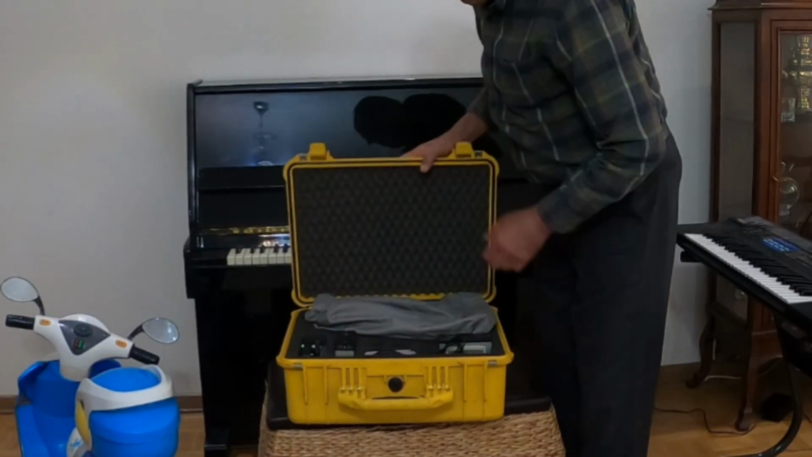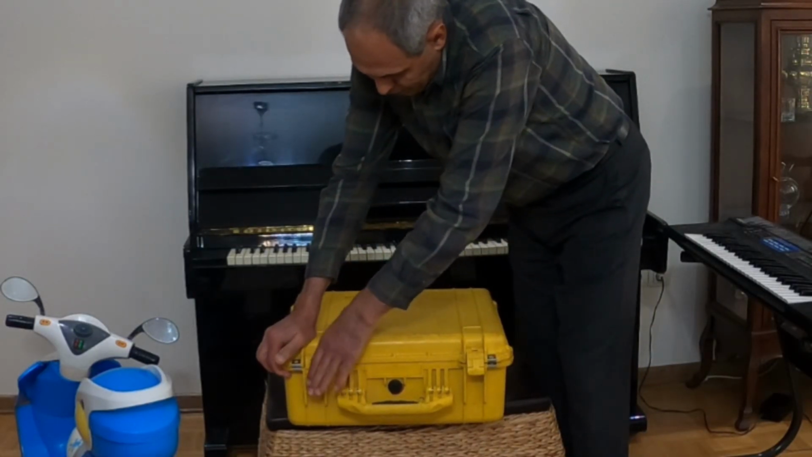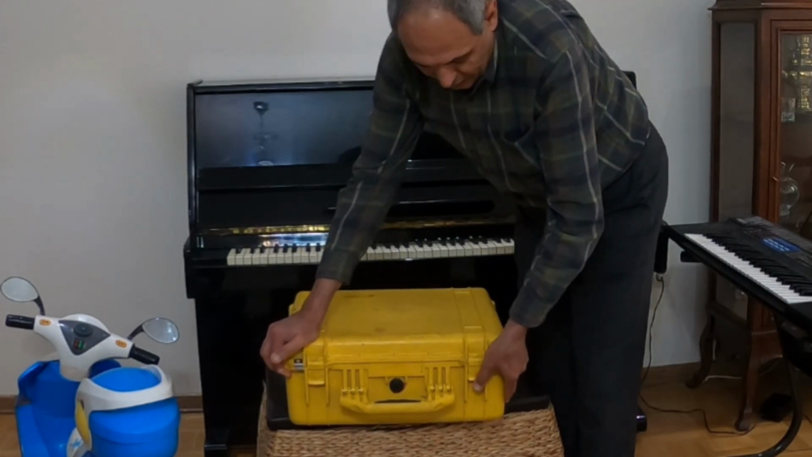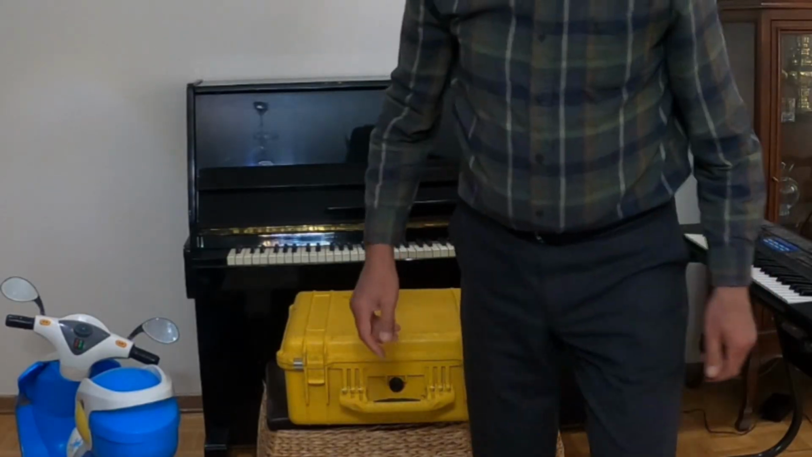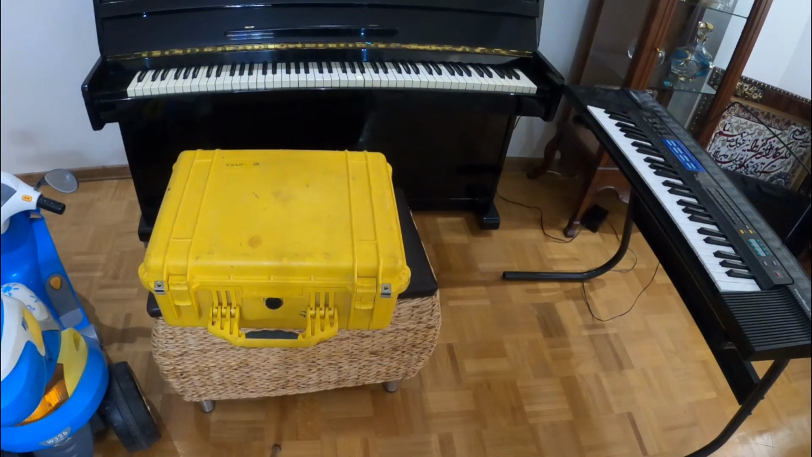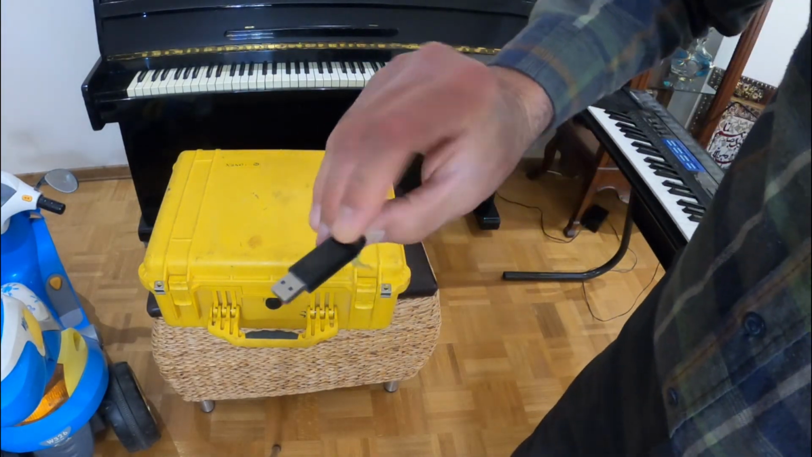And this is the waterproof casing, as I mentioned. Push it down, and then done. Okay, I forgot to put the dongle. Let me bring the dongle. The hardware dongle is very, very important, as you can see.